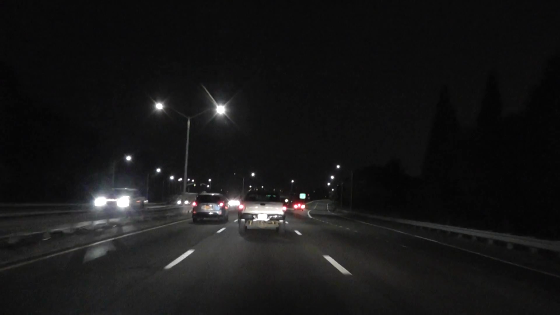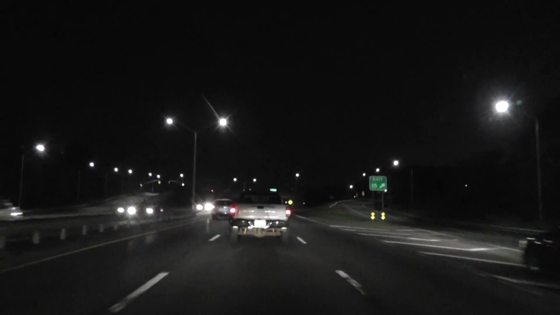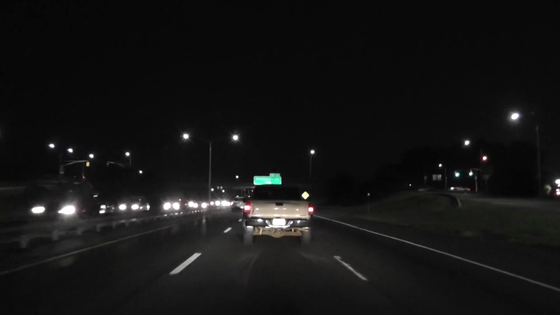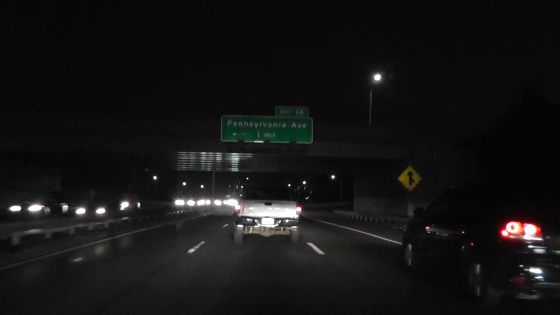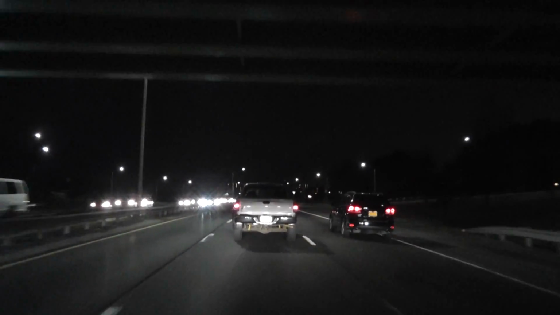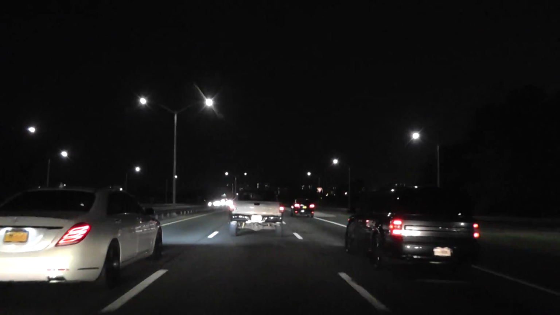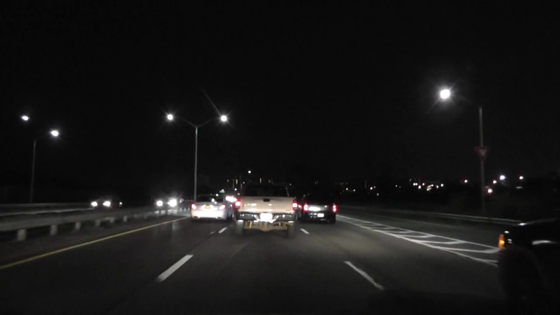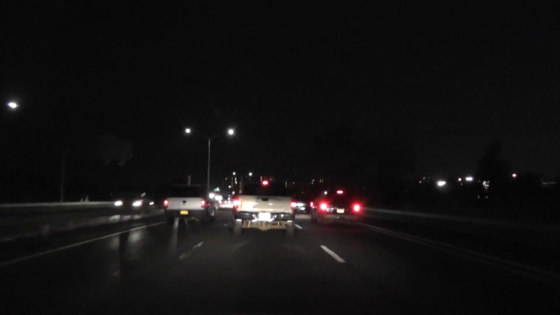This is Belt Parkway, one of the major roadways of New York City, particularly Queens and Brooklyn. This road will take me to Verrazano Bridge, all the way to Staten Island. I'll take Staten Island Expressway and get back home to New Jersey. This should take me no more than around 40 minutes from here.